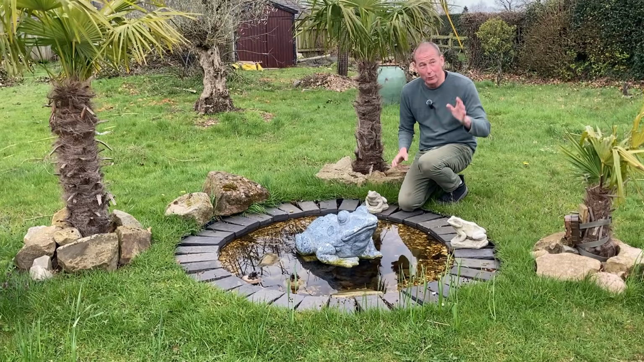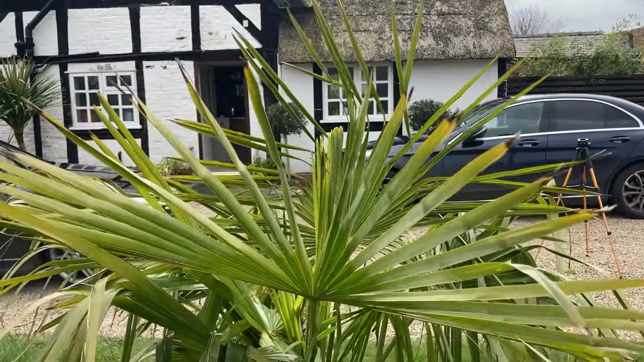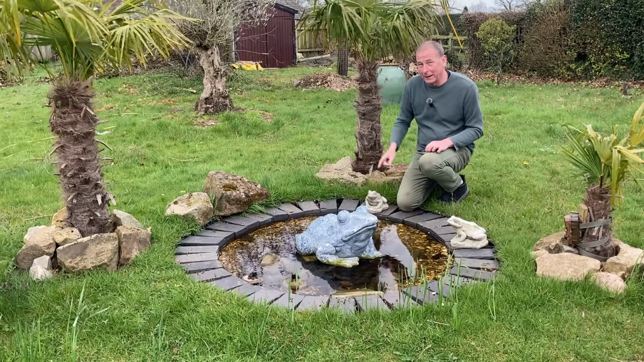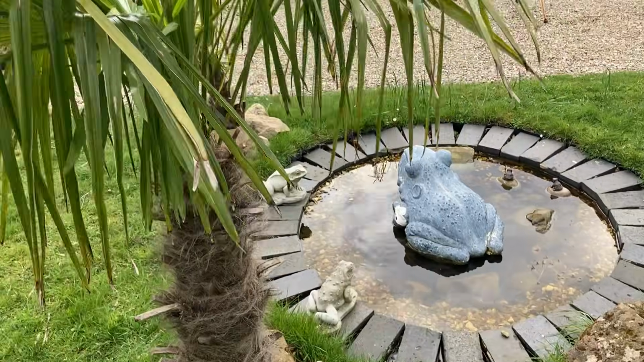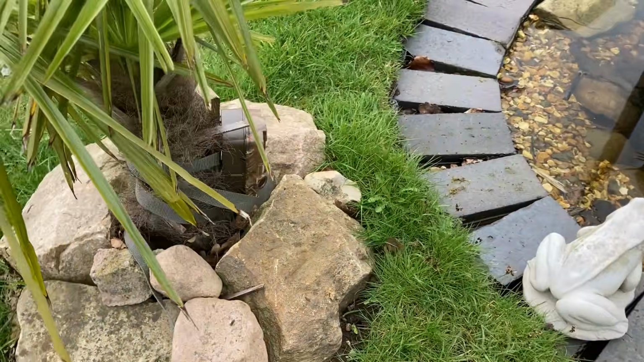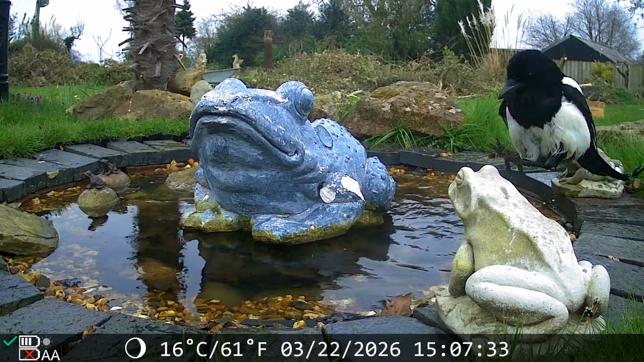And again, I've put this right next to the cottage so that I can look out of the window and see what's going on. My wildlife pond is in the far corner of the garden and I can't really see what's going on down there. But I can see this from the window, so it's wonderful for me. In addition to that, I've also got a wildlife camera here. And that's sending footage from this pond to me all day long whenever I want to watch it.